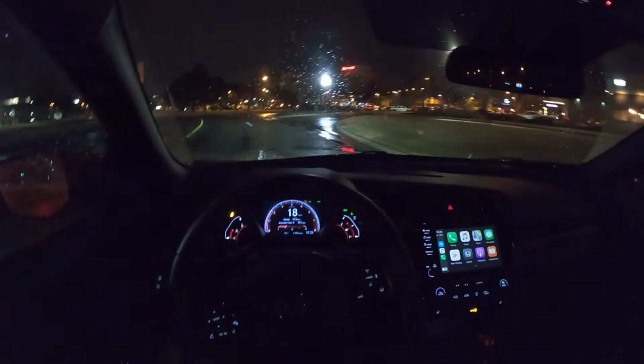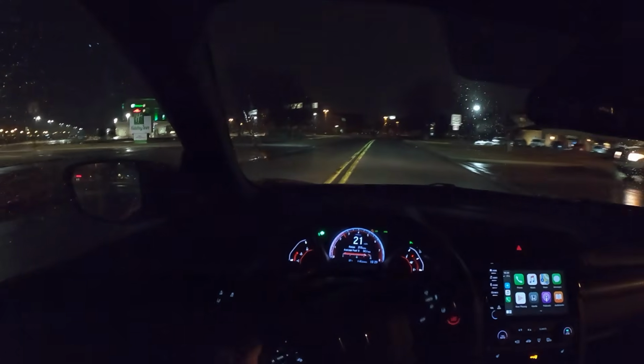There are some similarities in shift feel. There are some similarities in the interior and the cabin and how the car's laid out, but the Type R is such a different beast in terms of performance and driving feel and overall character that there's not really a comparison to be made here between the two.